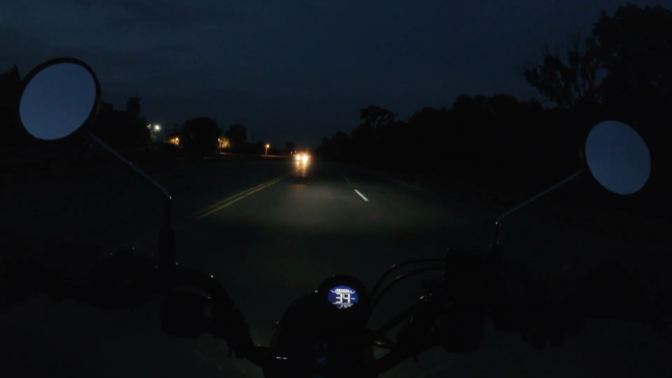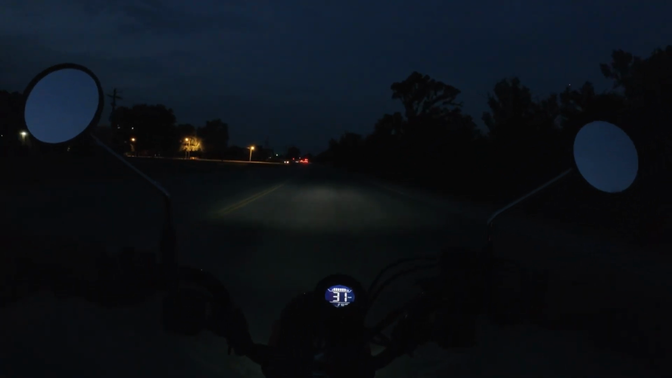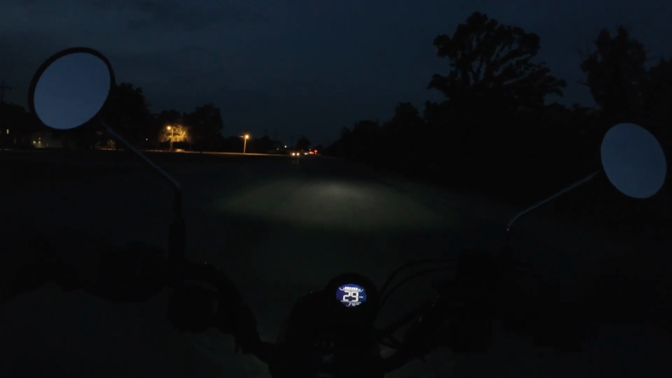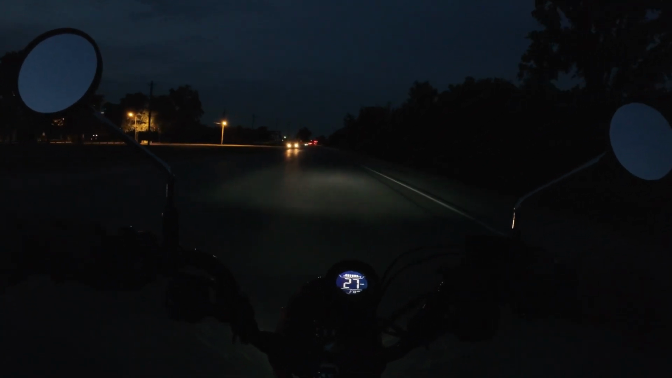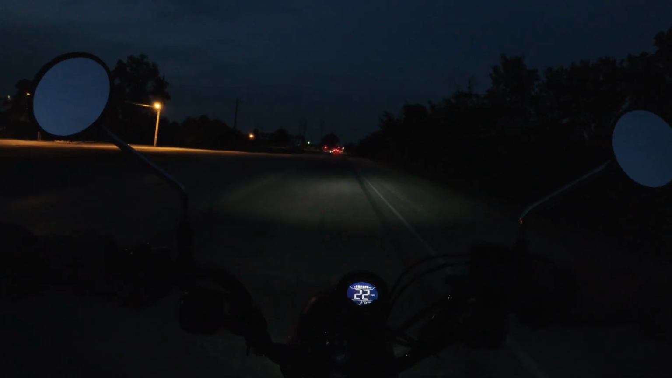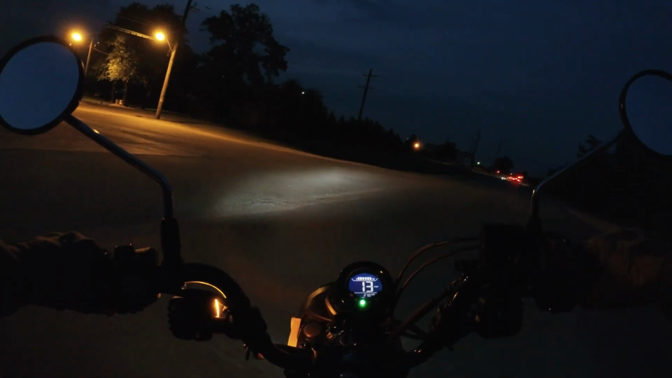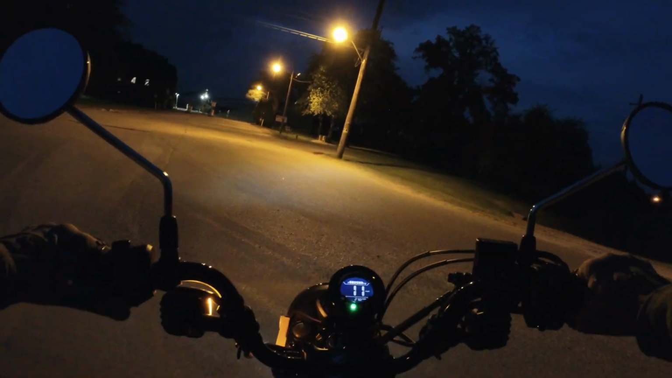And then there is a train up ahead. I'm not sure how long this is going to block things up. Well, it doesn't look to be moving much, so I'll do a little detour.